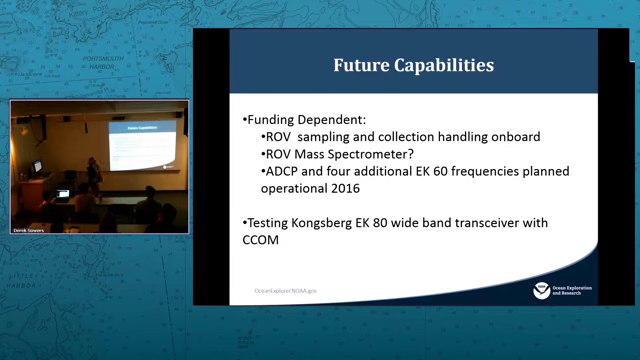Future capabilities. Derek talked a little bit about this, but I'll drive home the point because we're always trying to change and get better. There are some planned physical sampling tools that are going to be added to the ROV this winter if the funding comes through, which is now a question. There have been discussions of having a mass spectrometer installed, so no physical sample addition there, but a whole new data type.